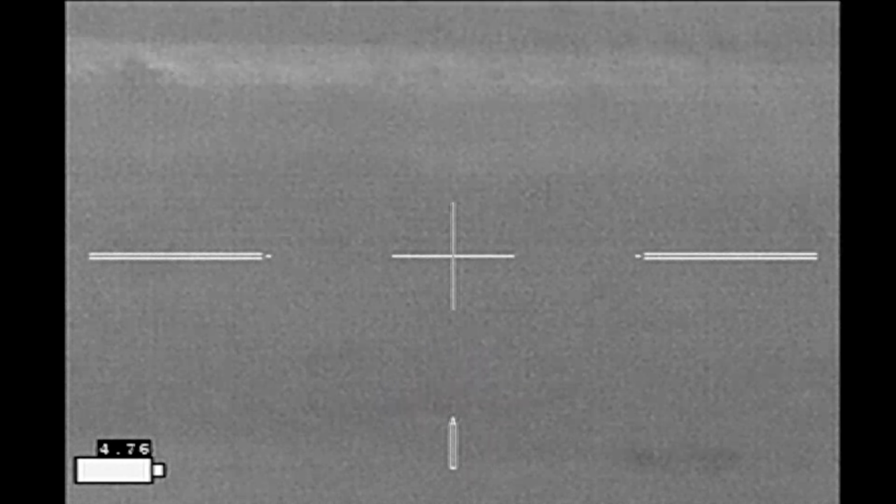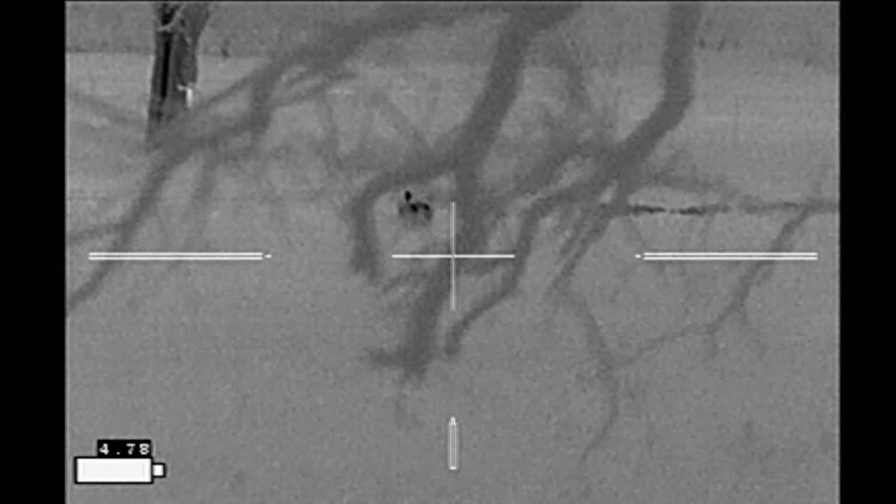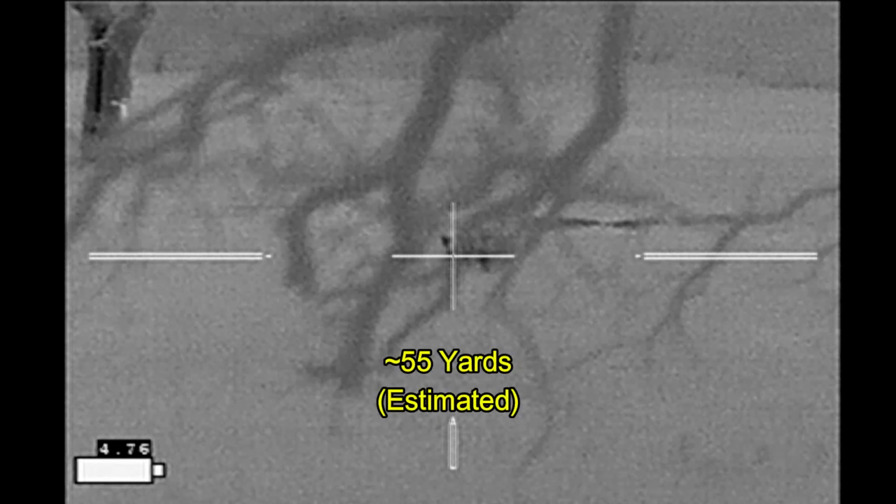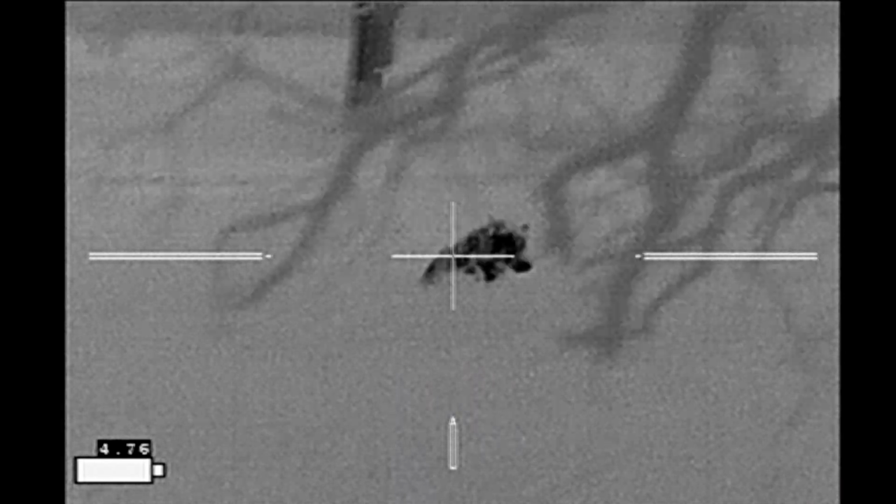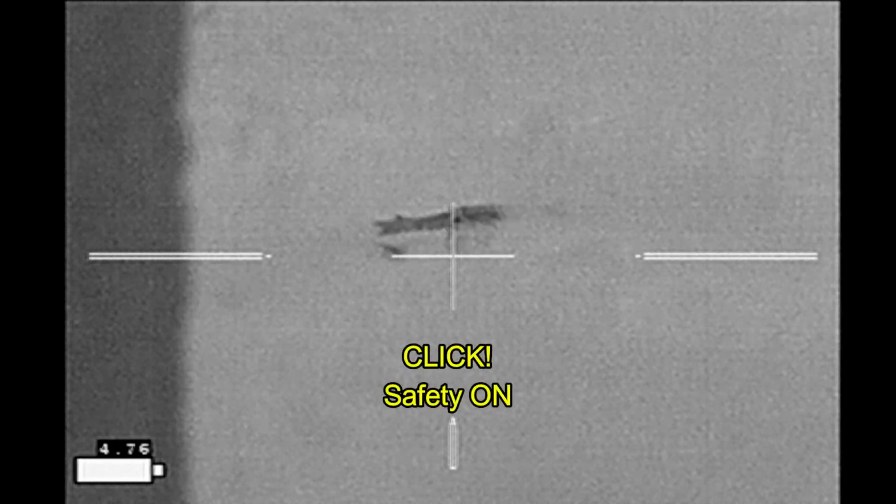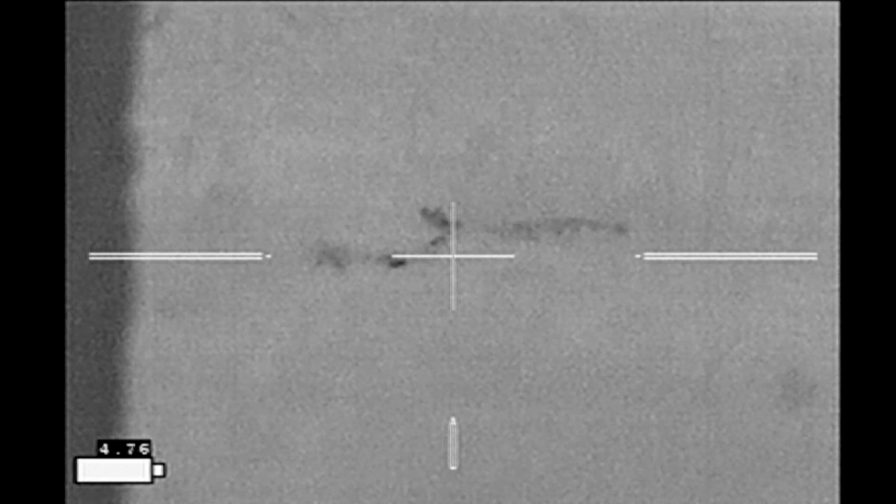I take the safety off. Get situated on my shooting sticks. But I've got dead limbs in front of me and I did not anticipate this hog trotting towards me in the worst possible location. However, it comes through this gap right here. First shot connects. Second shot. It's down. And I finish it off with a quality assurance shot. Safety is on. And it goes into its curly shuffle.